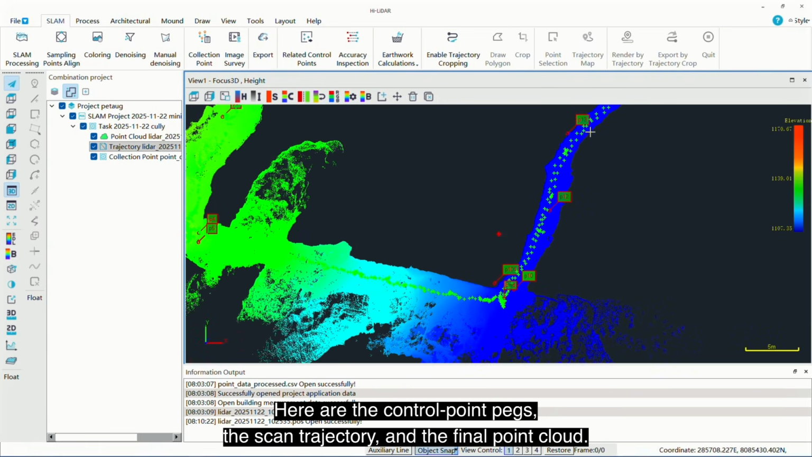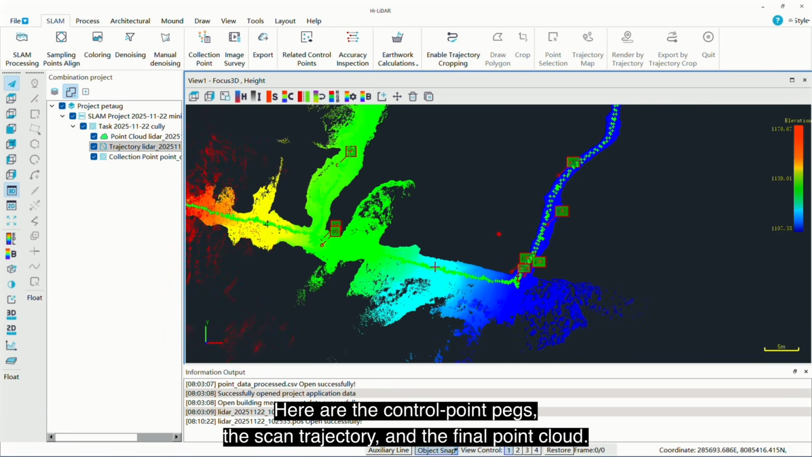So these are the control points, the pegs, and also the trajectory I was working.